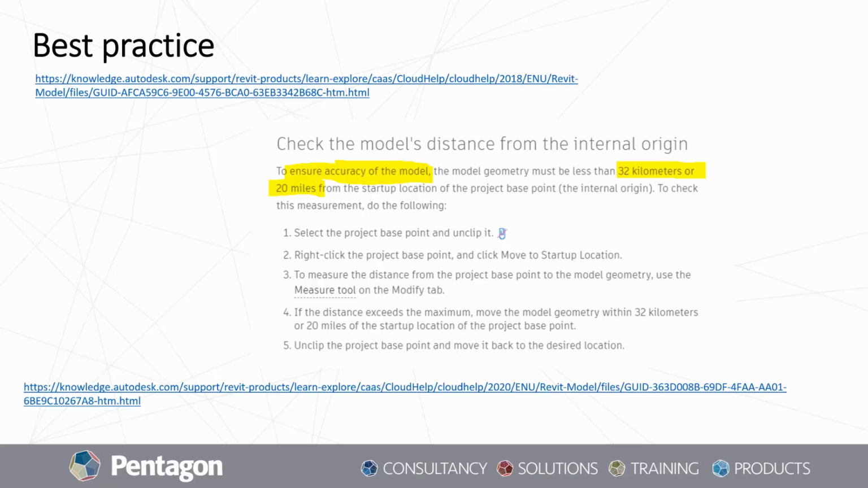So Autodesk have published a best practice of how to set up your models, basically checking the model's distance from the internal origin. Now, they detail that your project base point shouldn't be any more than 32 kilometers away from the survey point. So they do have tools in place, or a workflow in place, to allow you to have a more robust project. Now, Victoria said everyone will be getting a copy of this webinar, so the resources will be available there for you, just to keep a note of it.